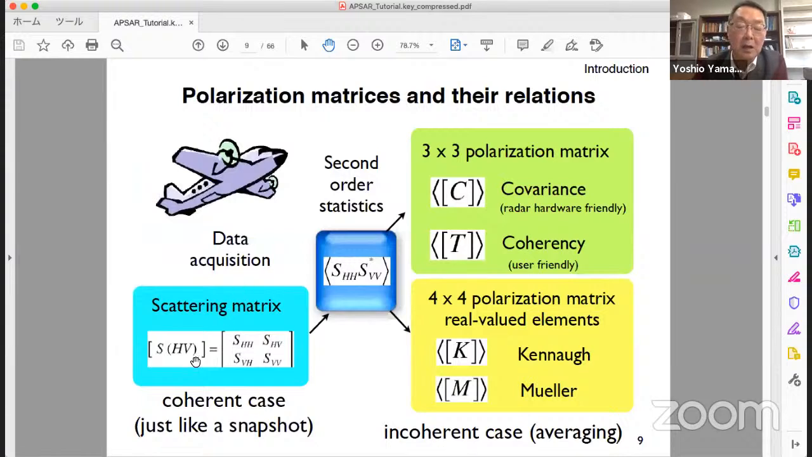Once we obtain scattering matrix, data is acquired. For coherent case, it is just like a snapshot. We average data to extract information from terrain. This is a second order statistics form.